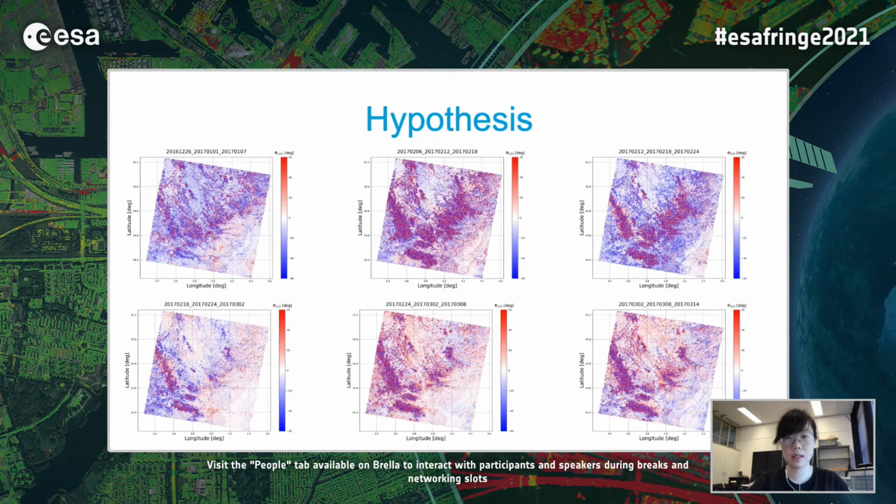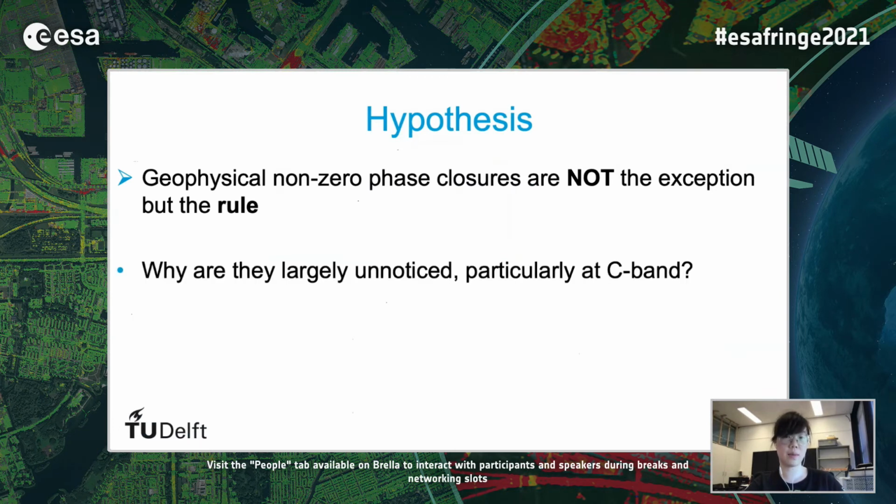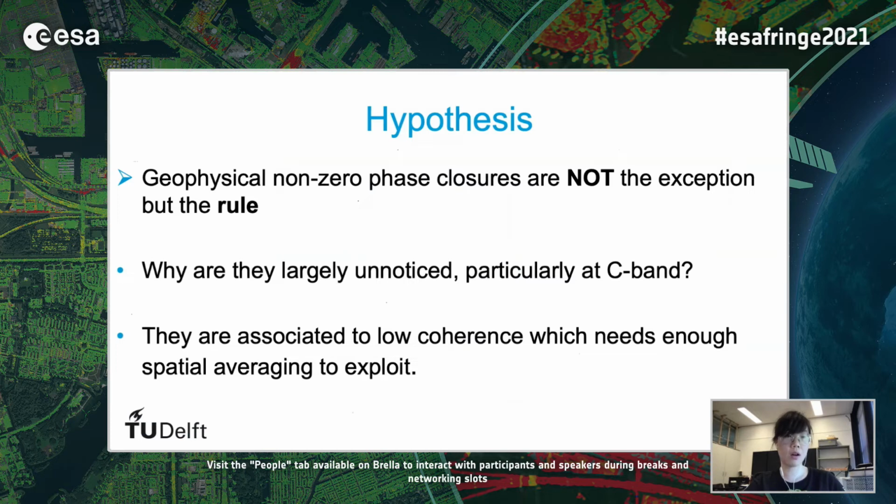Based on the above statements and the closure phase images we got, we make a hypothesis that geophysical non-zero phase closures are not the exception, but a rule. One might question, why are they largely unnoticed, particularly at C-band? This is because they are associated with low coherence, which needs enough spatial averaging to exploit. To convince you, I'll show you the phase inconsistency from observations and illustrate how often we see the phase inconsistency and how significant it is from a statistical point of view.